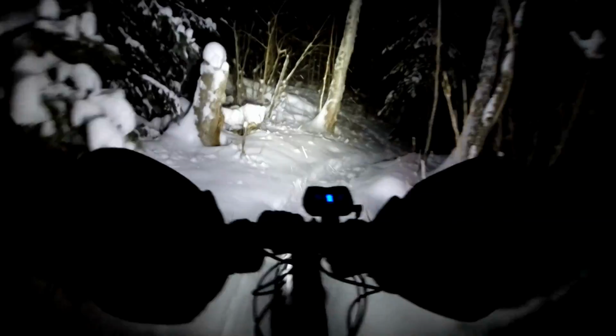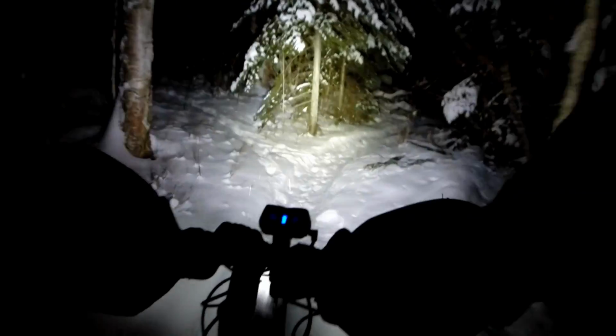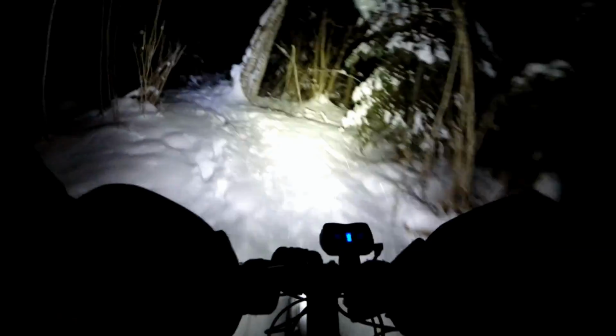It was nicely snowshoed, but then someone came through here on foot with their dog. I mean, we kind of call this the mountain bike trails, so we get annoyed when people come walk through here with their dogs. They better be ready to, of course.